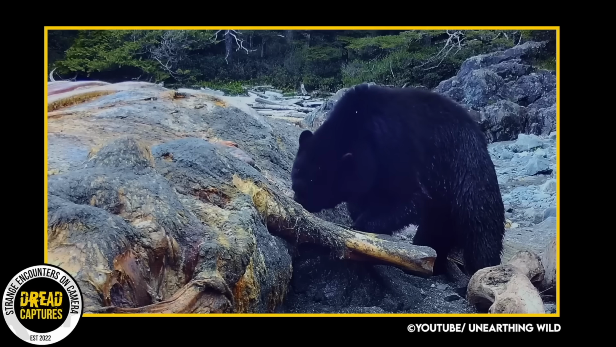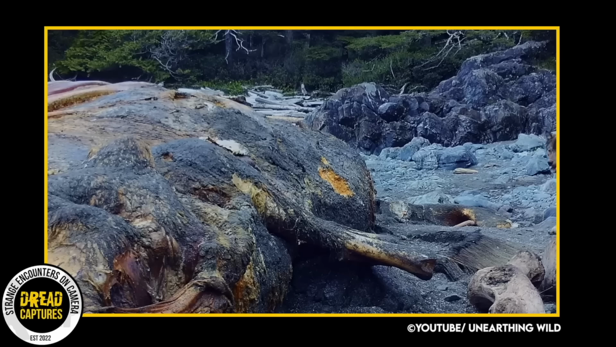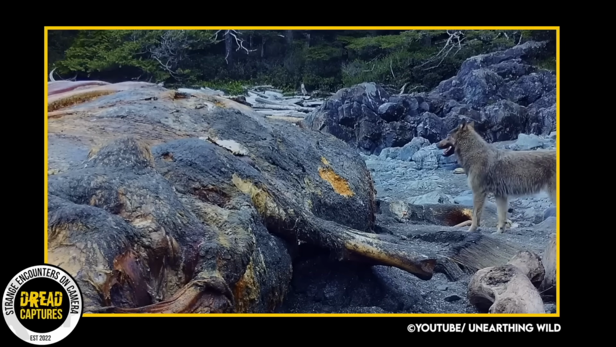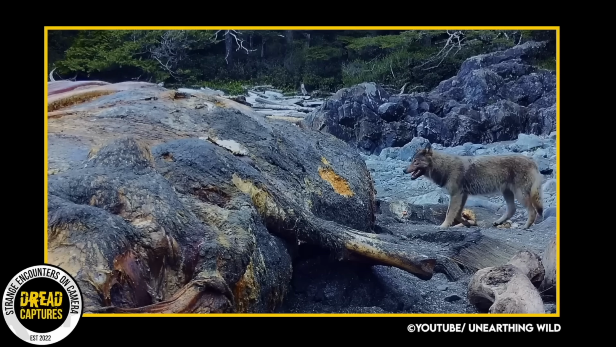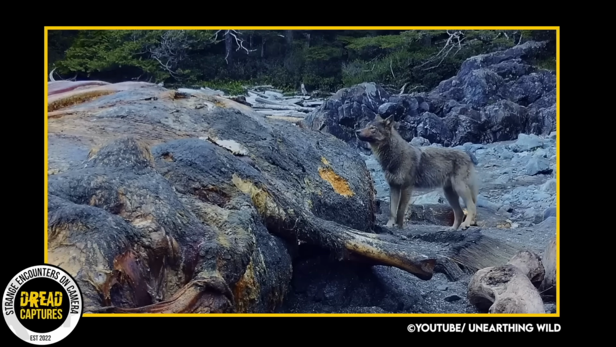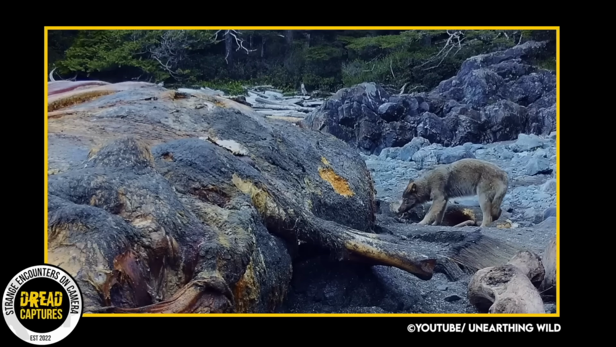He seems to get his fill and then he heads off. Quickly we see a wolf come in for a bite. Now, first of all, this wolf is beautiful. A healthy wolf, its face and neck with some darker browns and black in it. Wow, she's gorgeous. She pulls and nibbles before giving way to some bald eagles.